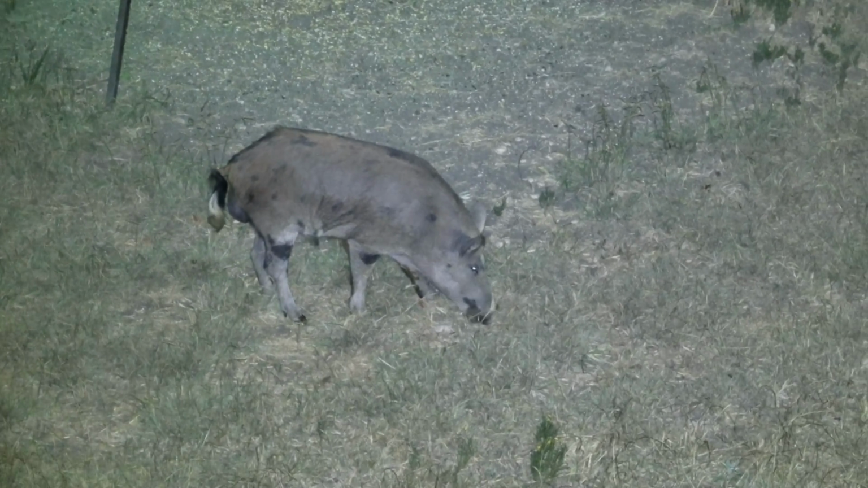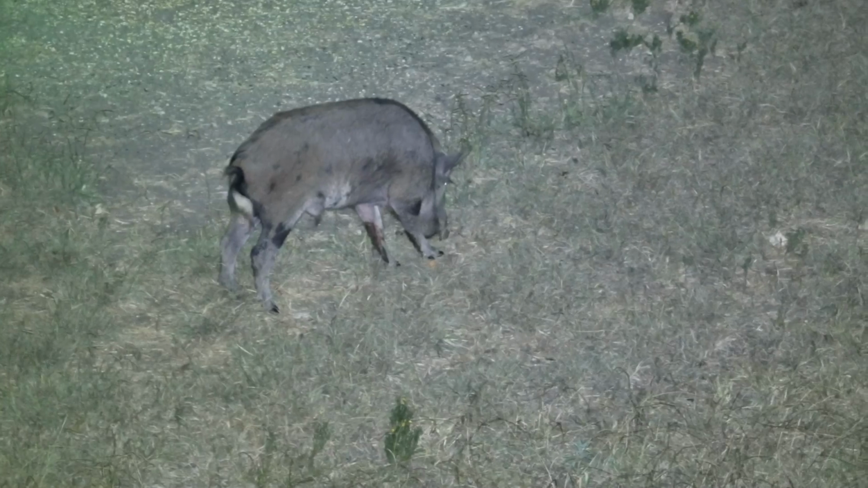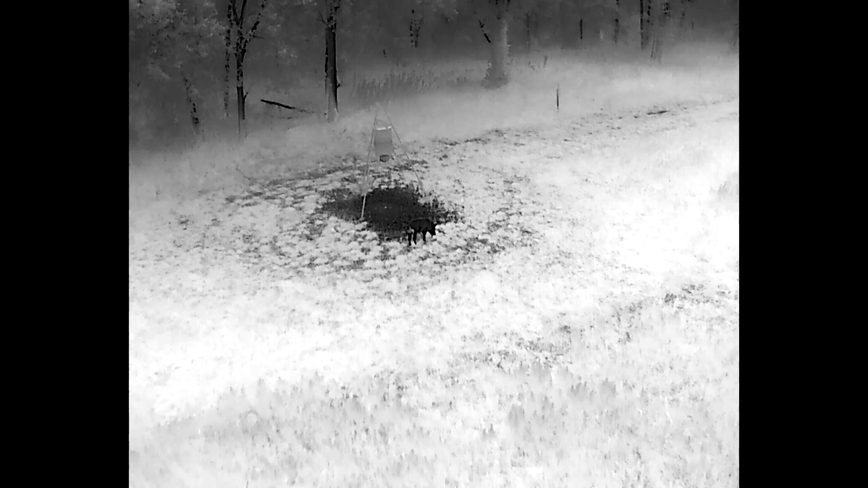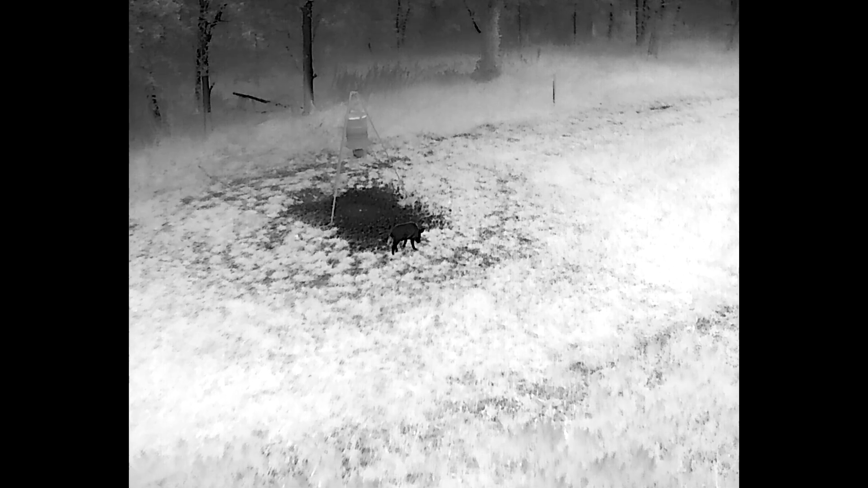However, with that drought again this year and last year, the local hog population has taken a hit, I believe. Also, we had somebody trapping in this area that has reduced a few hogs, but I think the drought has something to do with that too. So I'm not seeing big groups right now. I'm seeing lone boars, and they're hitting my feeders. That's about it. But let's get after this one hog. I think tonight is the night for that guy.